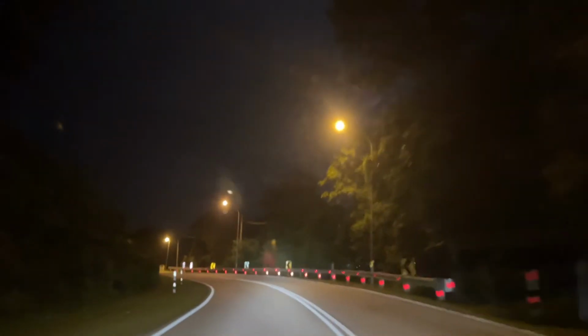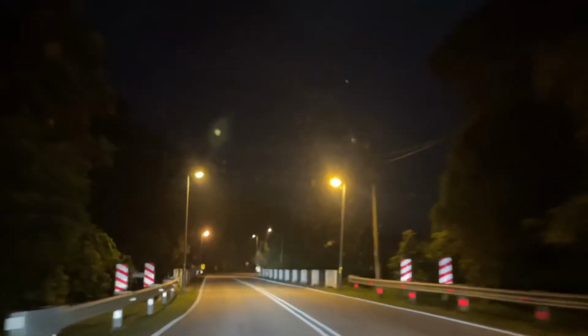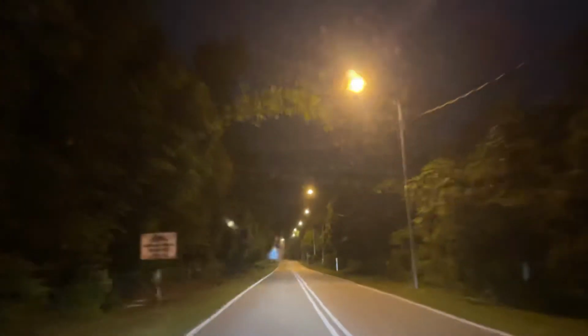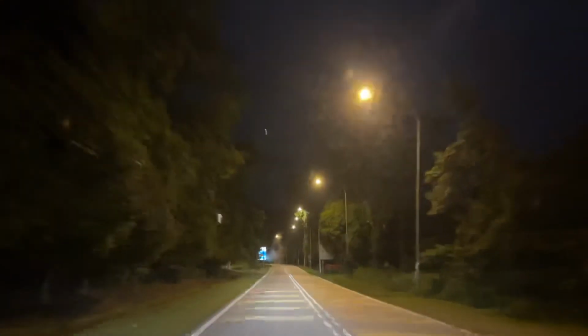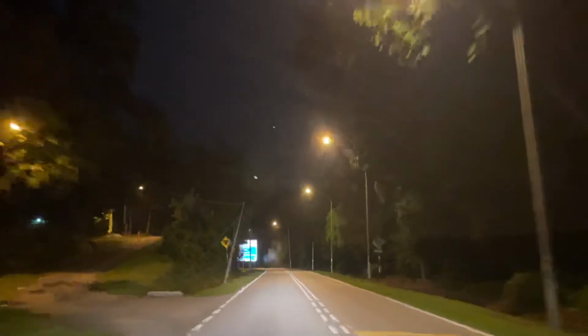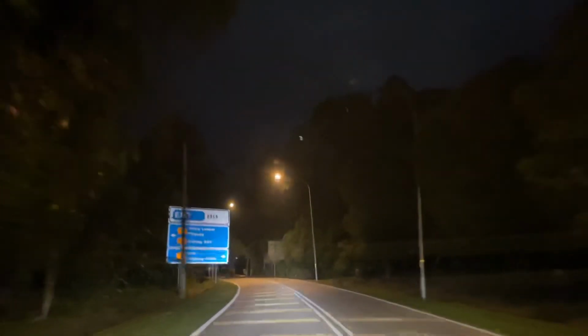They say you can see a tapir as well, but I haven't seen one before. Not on these roads at least. But if you have seen one on these roads, please let me know in the comment section. I'll be interested to know. And if even better, if you've got a picture to show me, then all the better.